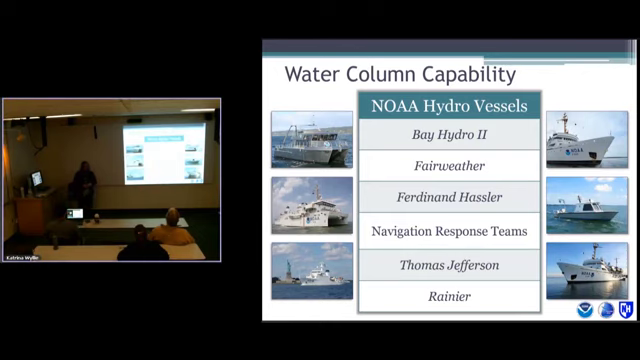All right, so what about NOAA? What are we doing? What are we not doing? NOAA has the capability to collect water column data. So modern multibeams can collect both bathymetry as well as water column data. Here is our hydro fleet. I guess there's actually a few of these, but I listed them as one.